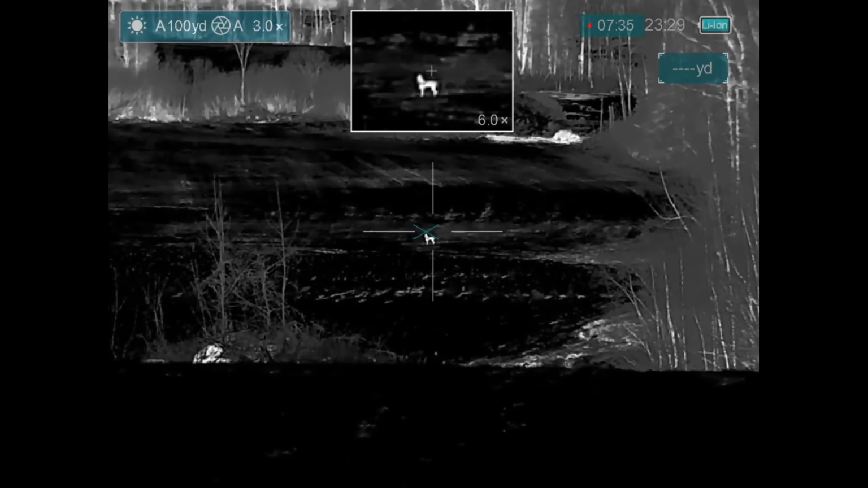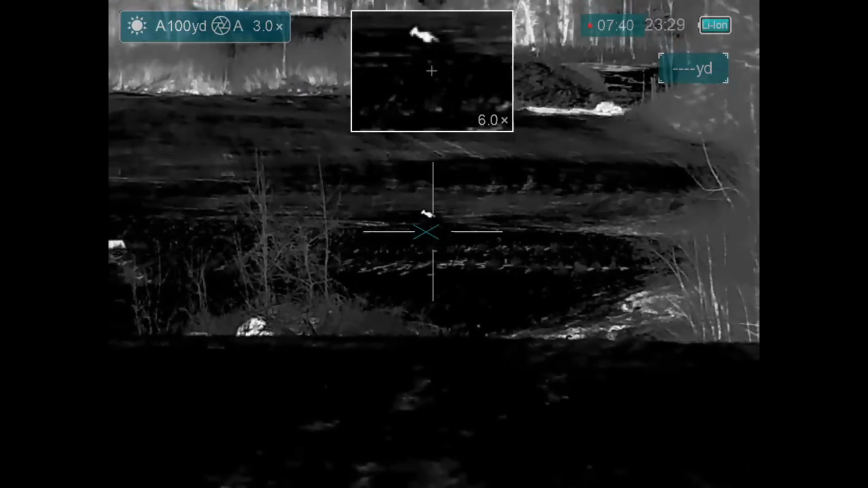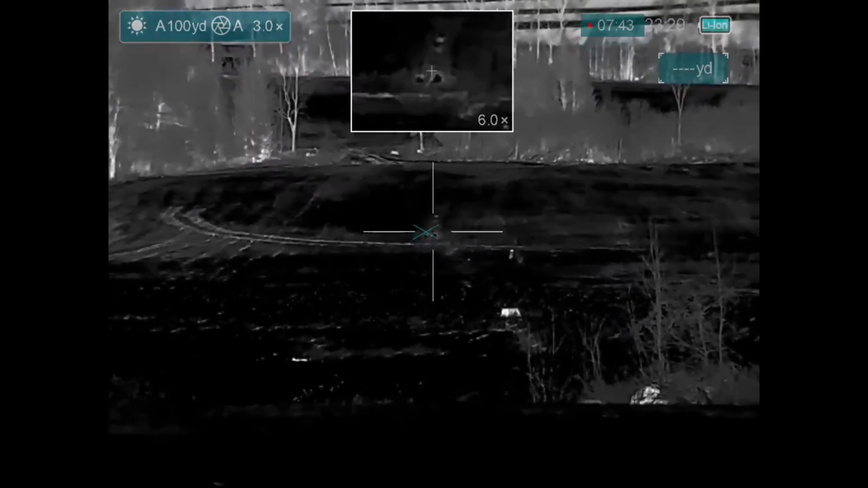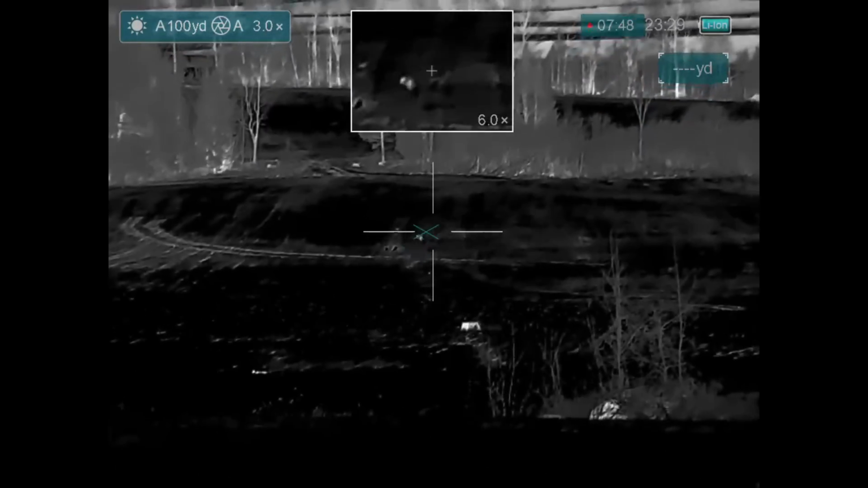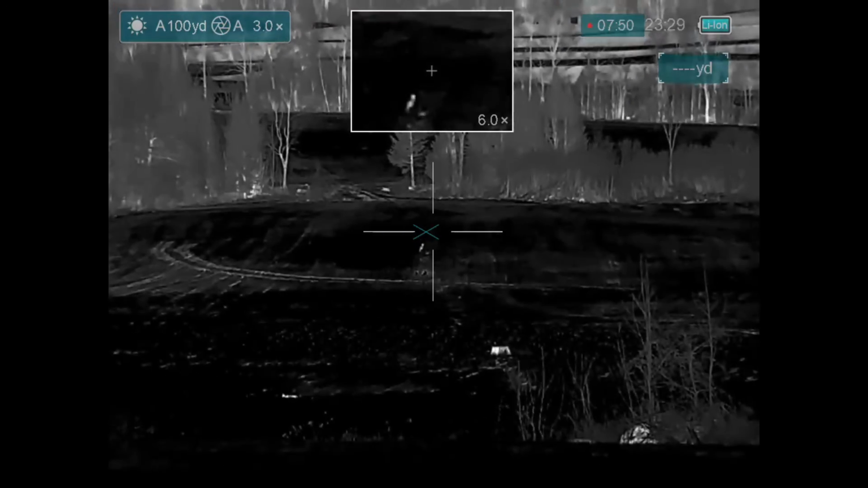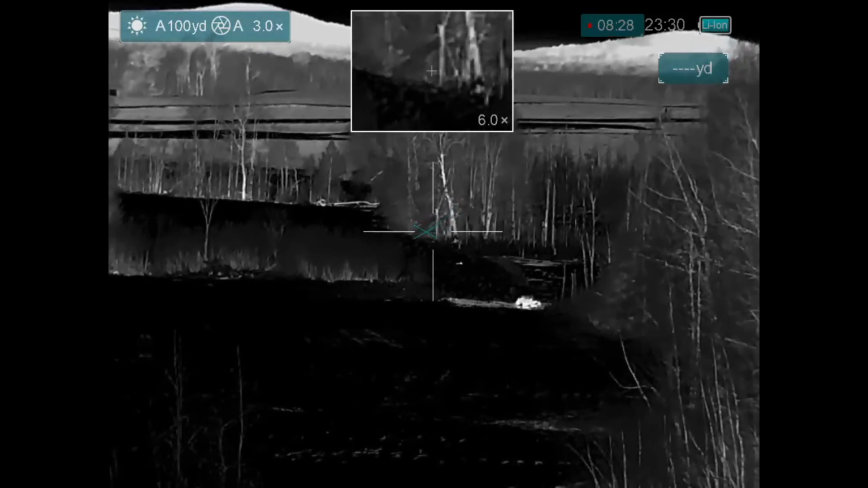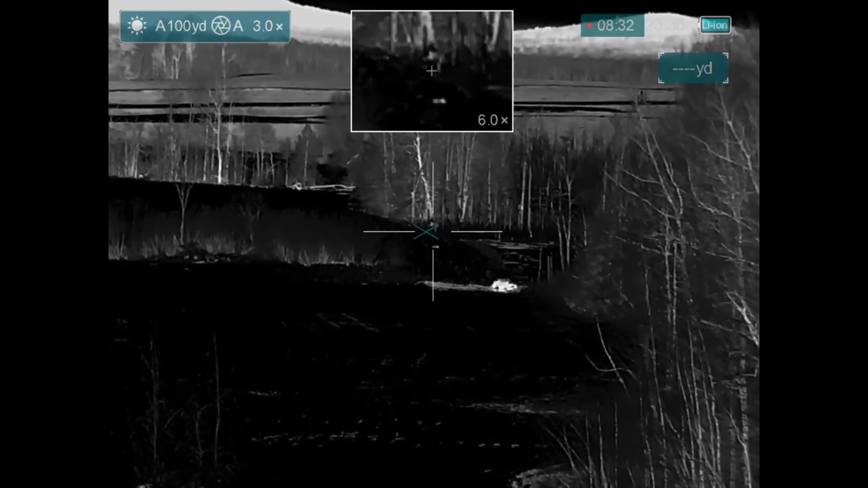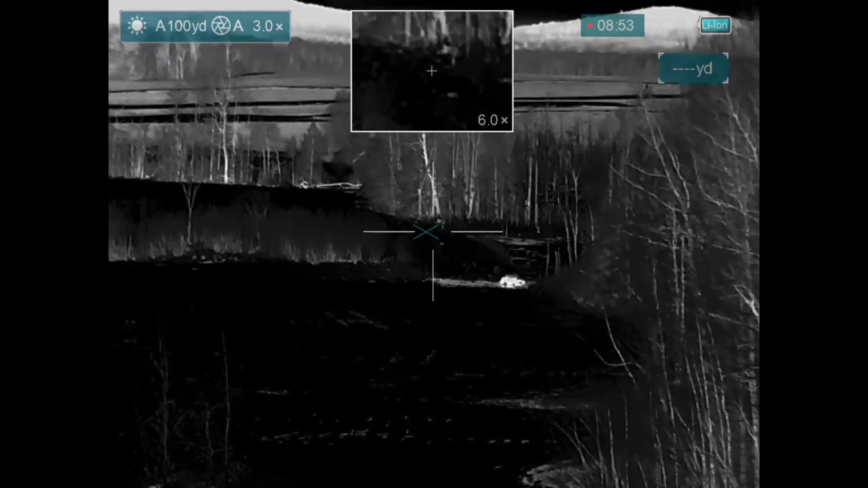300 even. Okay, let's do it. Booger bark. Let's do it. 1, 2. Alright, leave it. Did it lay down? Yeah, it might be. It might have got hit. I think it did. You shooting it again? Yep.